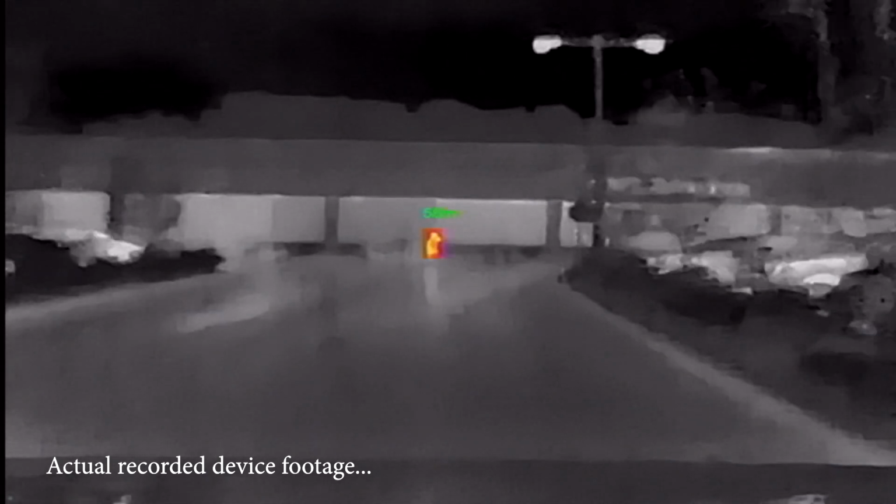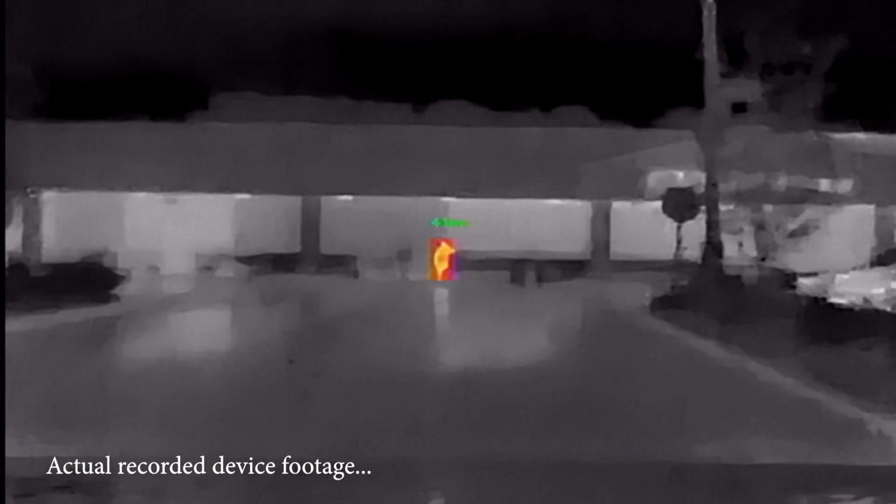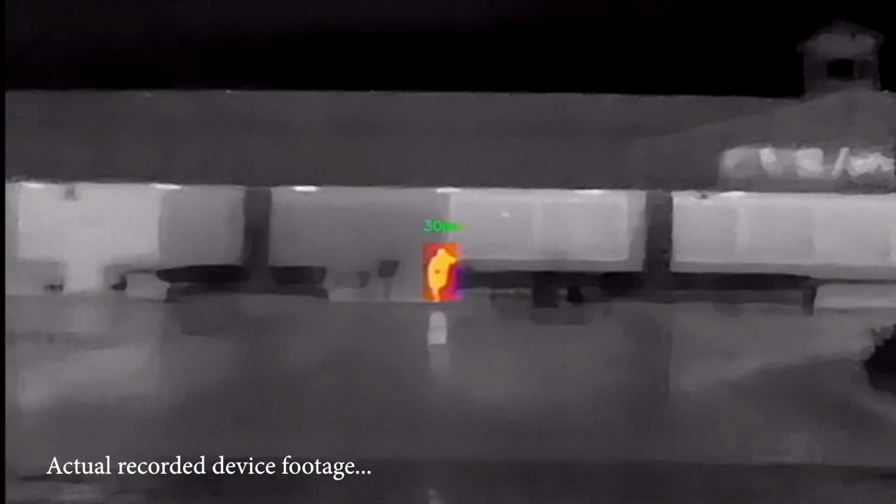I'm driving into a shopping plaza on a day that's just dreary and rainy. And I'm sure there's pedestrians out and about. Now there's a guy standing right in front of me. Oh, you can see his heat signature lit up right in the middle. Yep, look at that. I can definitely see him. Bright orange. Lady coming out the door here. Yep, picking up on her.